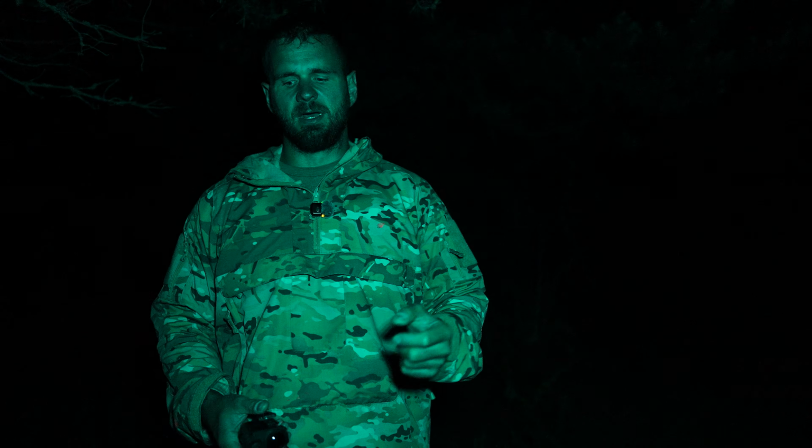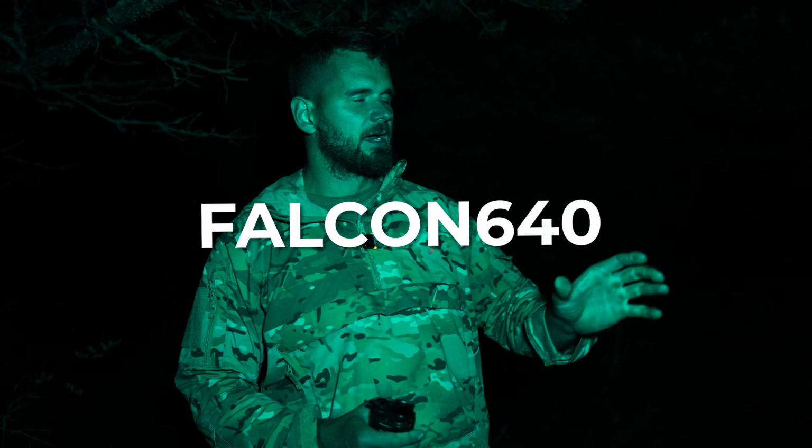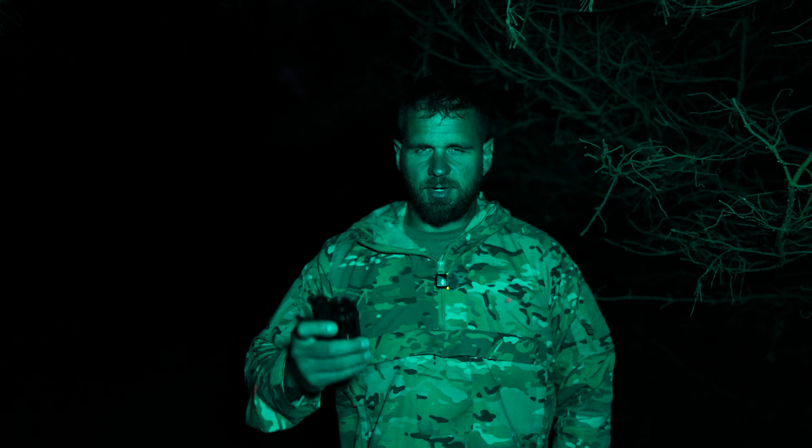But this doesn't mean that you shouldn't take a dedicated thermal like this one with you, because it'll give you a signature, but it's not as detailed as it would be with a dedicated one. Up to 500 meters, you can tell that something or someone is there, but to PID, you would need something with better resolution and more detail. If you have a monocular, get the dedicated thermal, but if you are running binos, it's a no-brainer upgrade. Definitely the best upgrade you can get for them.